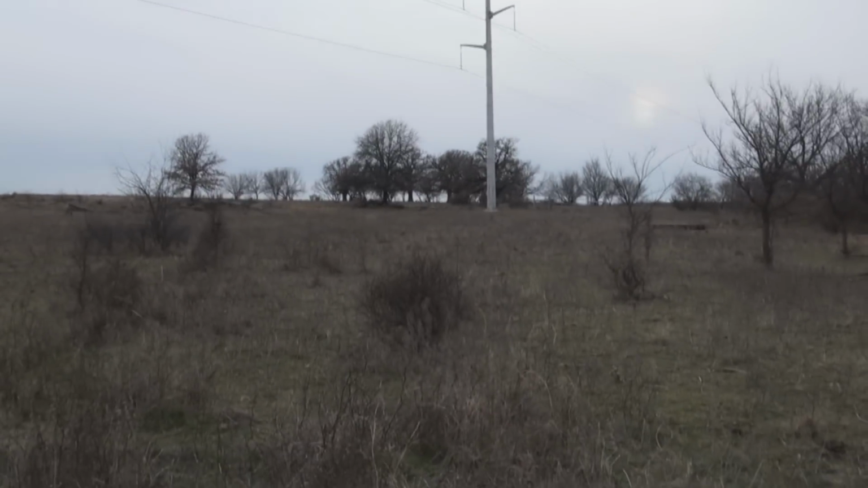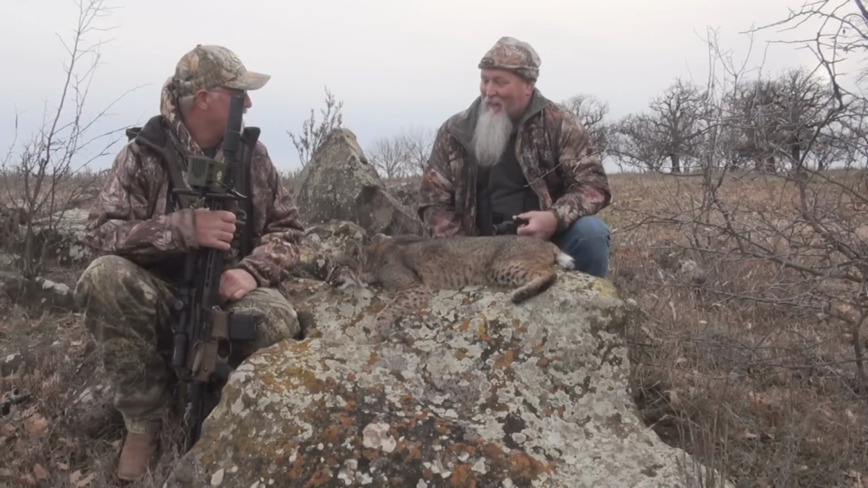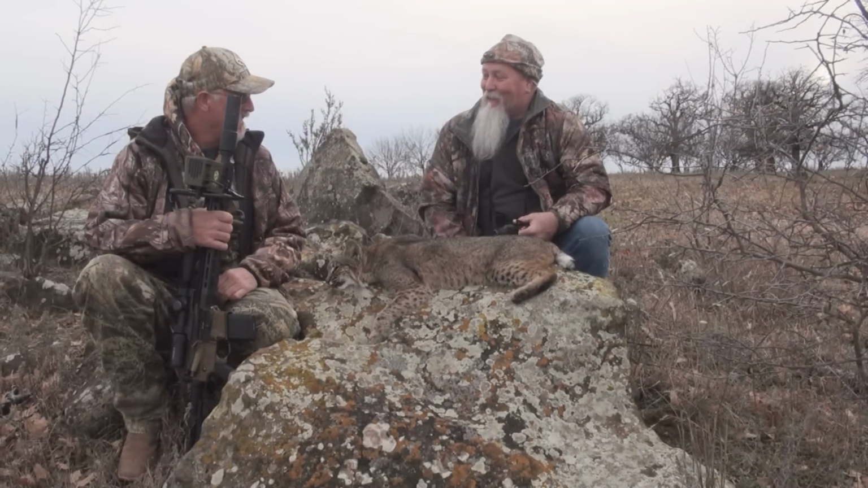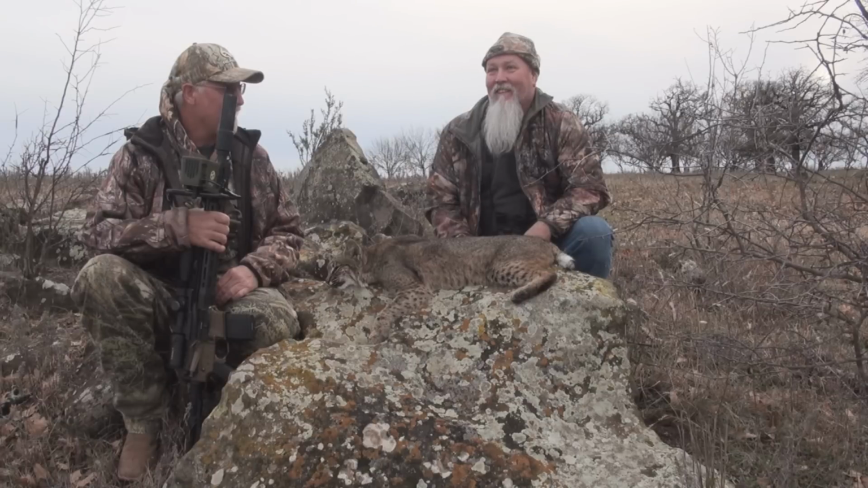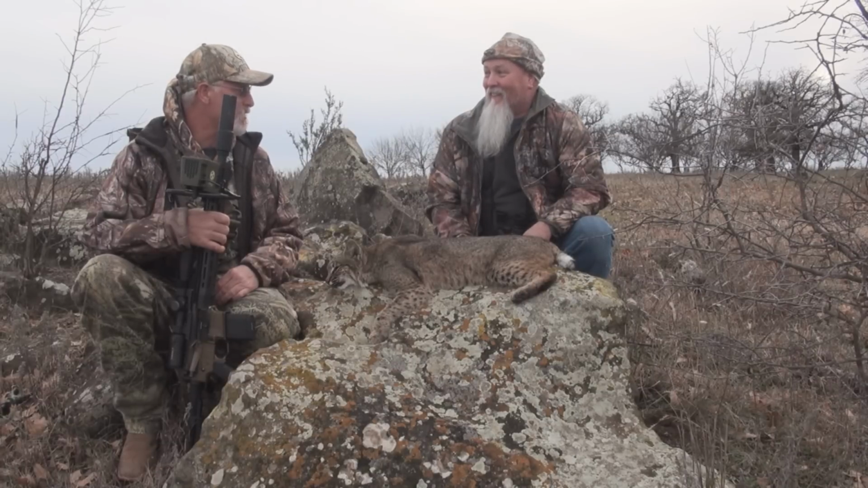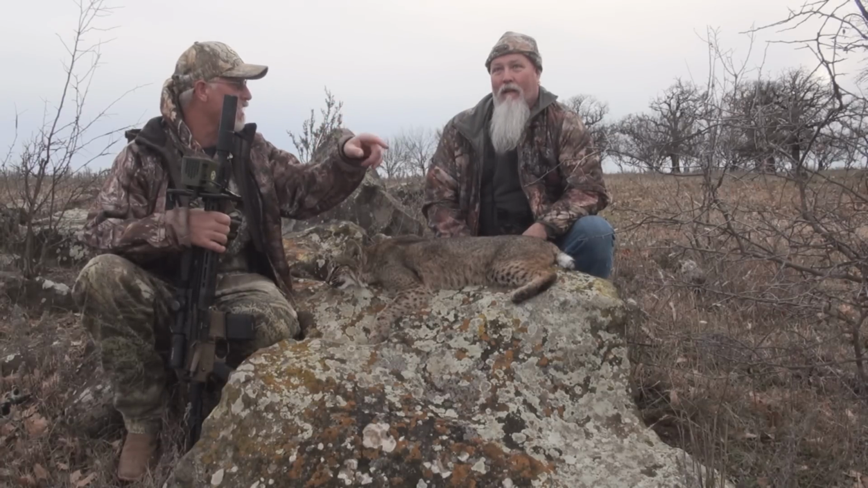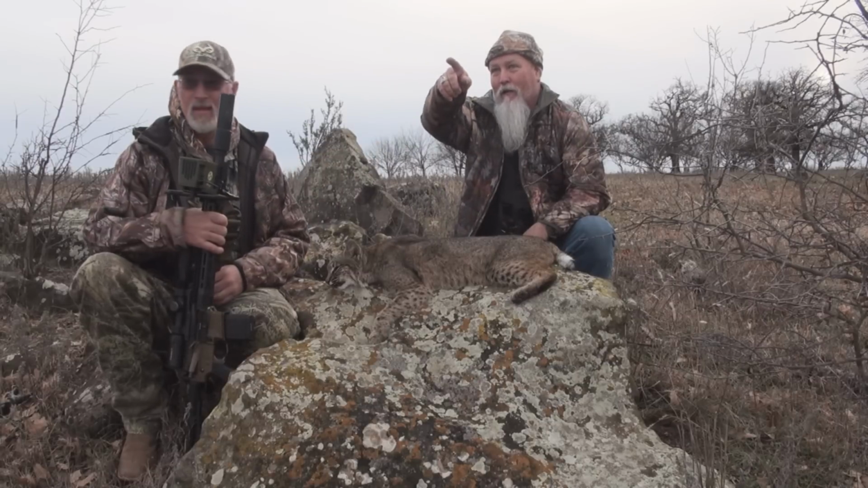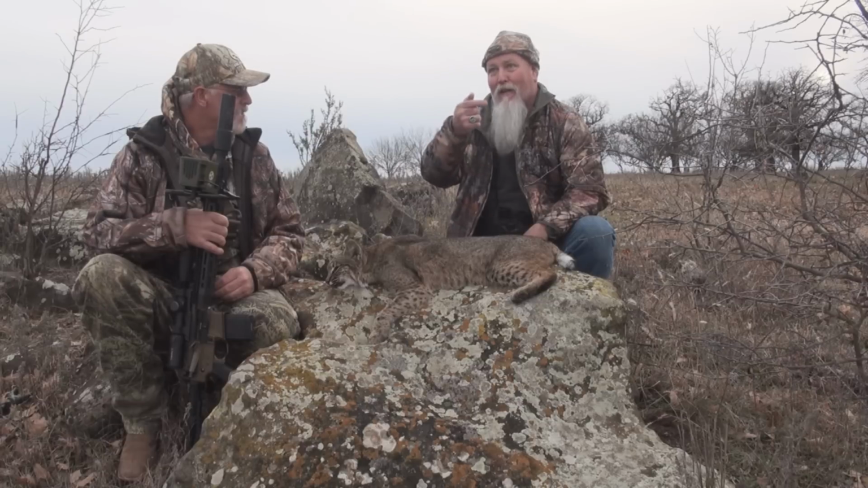Well, good news is we got the Sidewinder with us. We don't have to walk up there and pick up the call. We got everything we need. Sitting there looking for cats, and there was one sitting there watching us. We didn't know it. I'm telling you what, if you ain't on your toes, you're not going to see those cats a lot of times. I've had them slip all the way to the call and not know they're there till they pick their head up at the call. Well, there's a trail coming from that timber down there right to where he was, and he came up that trail.